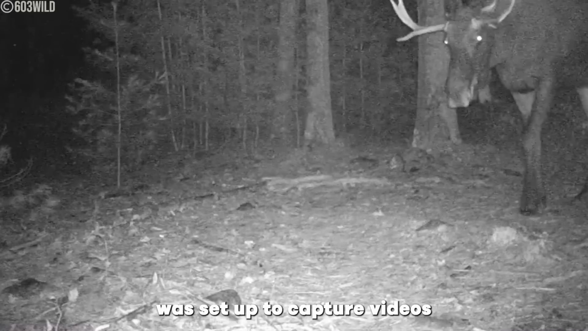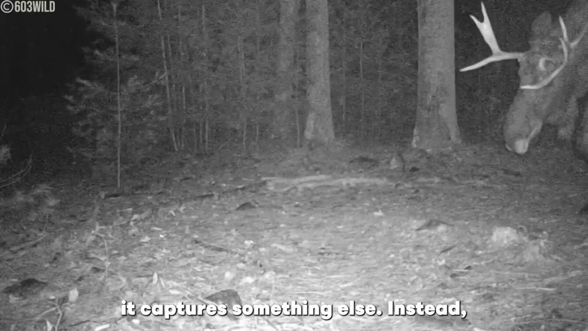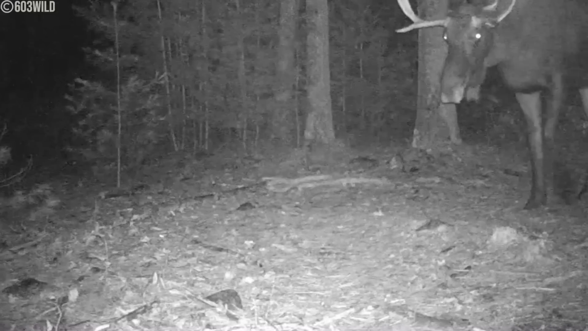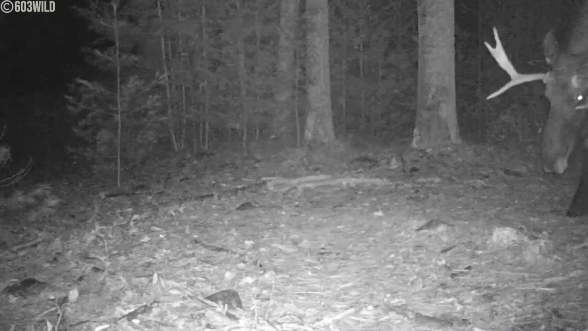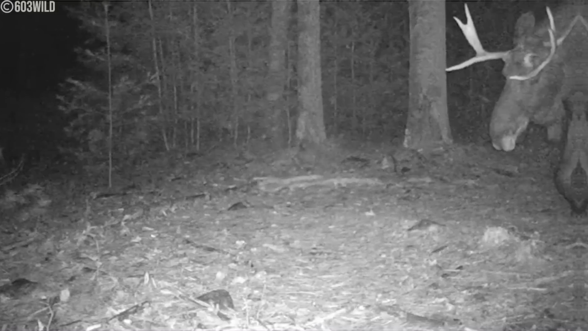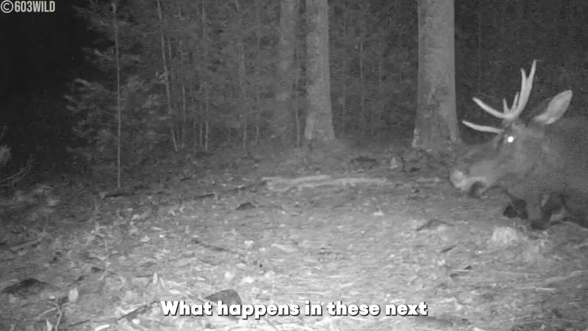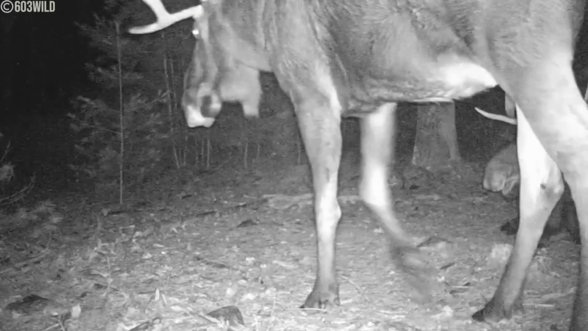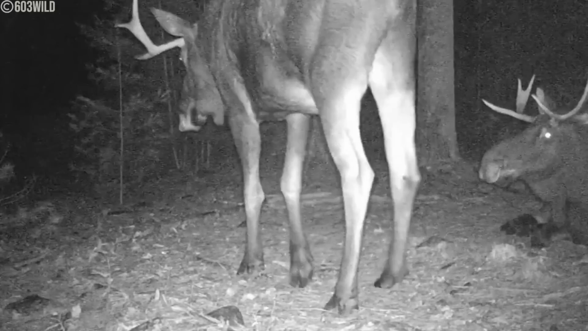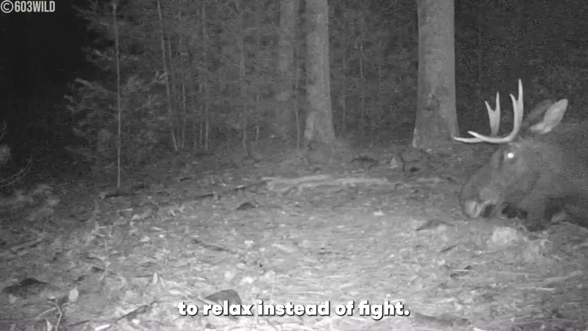This trail camera was set up to capture videos of small rodents. Unfortunately for the hunter, it captures something else instead. As if a moose chilling in front of your trail camera isn't shocking enough, what happens in these next few seconds will surprise you. Thankfully, these two giants decided to relax instead of fight.